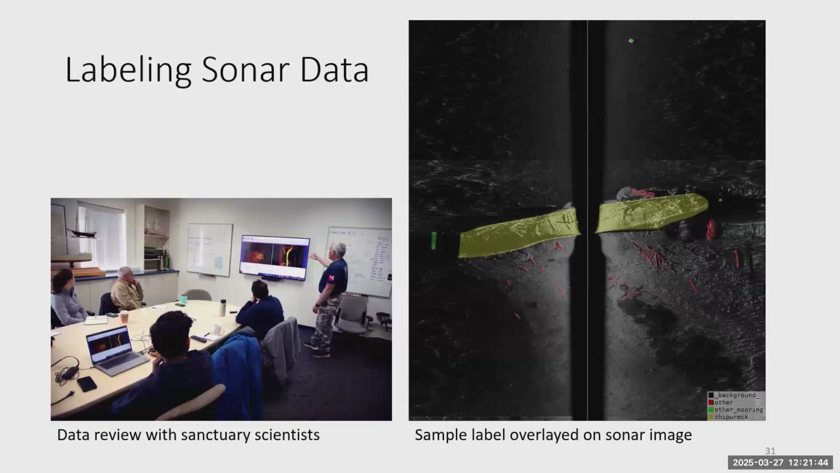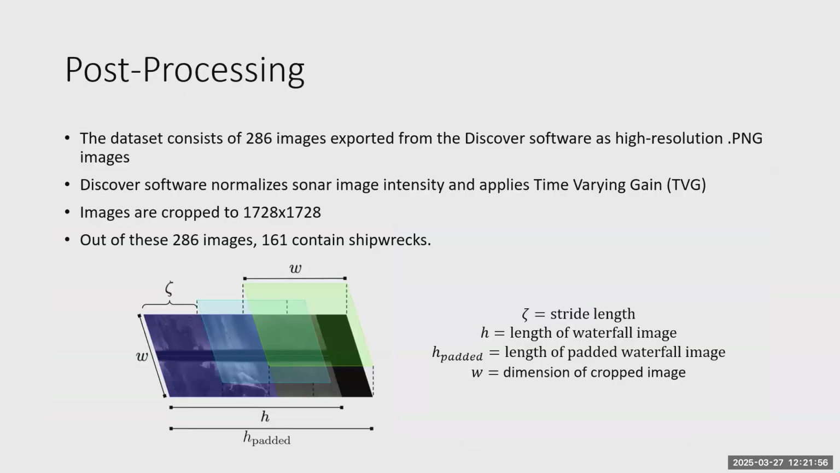Does the cropped input image have to be manually selected, or does the ML go through the series of images and do the analysis for each one? So we had to come up with an automated cropping method. All of the images, when we export them from the Discover software, are the same width. I think it's 1728 pixels. That's the same width in pixel space, not the same width in meters, right? Because they're all different swath widths. So there is some variety in the metric scale of each of the images.